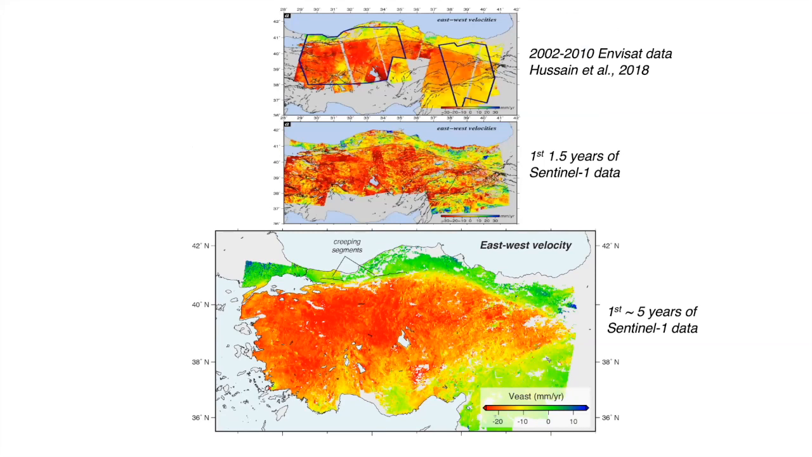In comparison to some of the previous work that's been done in Anatolia, the top now is showing about 8 years of ENVISAT from the work of Iqbal Hussain in his 2018 paper. The polygons show where you have information in both ascending and descending directions. There's a gap in between. You can see there are some noisy patches.